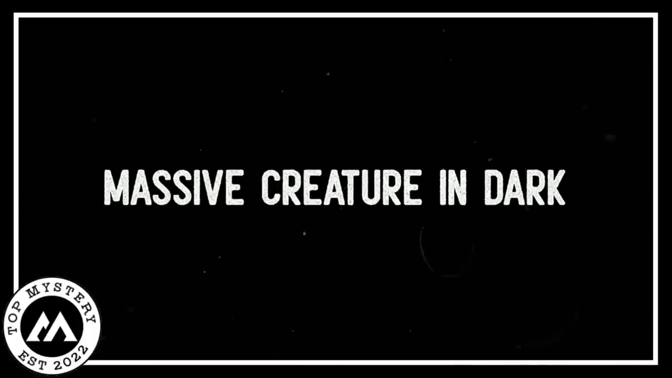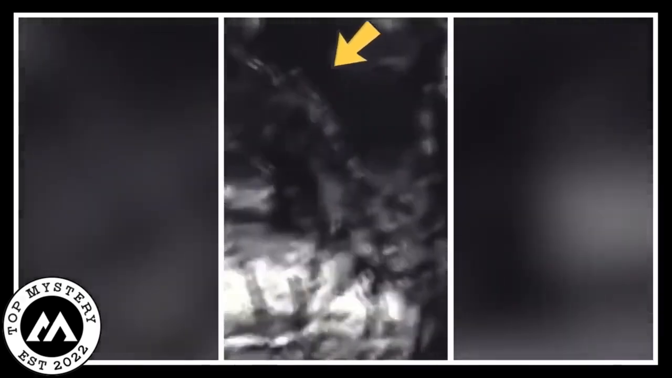Massive creature in dark. In a dark, spooky forest, a hiker set up something really scary. He only had a camera, and he used it to record a huge creature walking through the trees at night. This creature was so big, and it moved in a creepy way, making the hiker feel really spooked. The hiker hid behind the trees and kept recording. The creature had glowing eyes, and it moved like it had a lot of power.